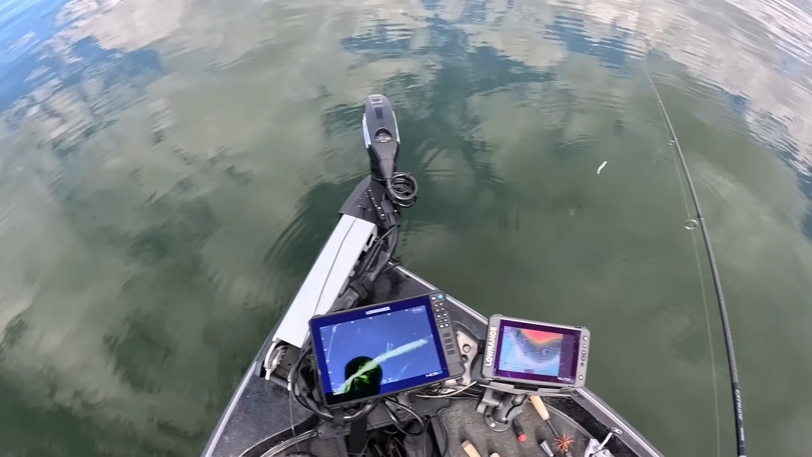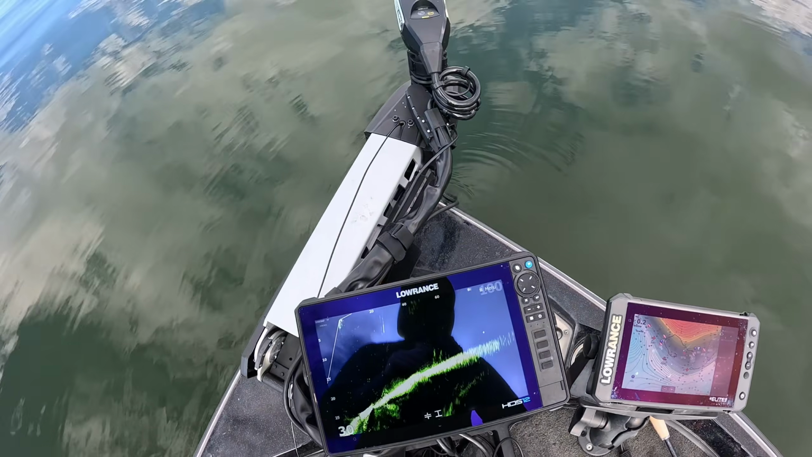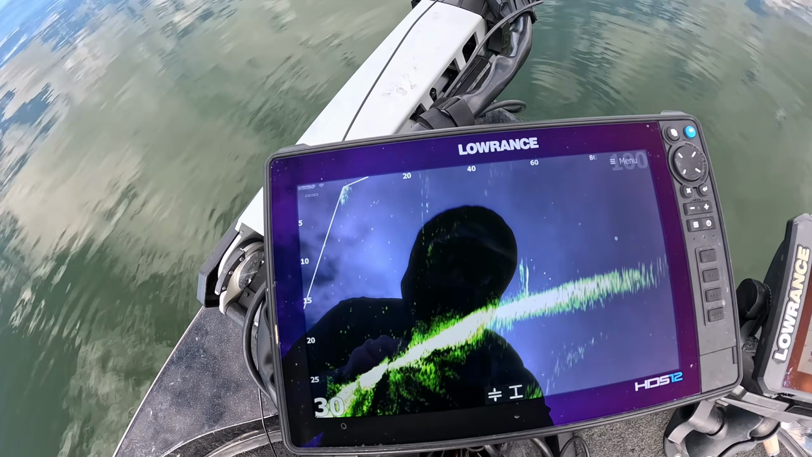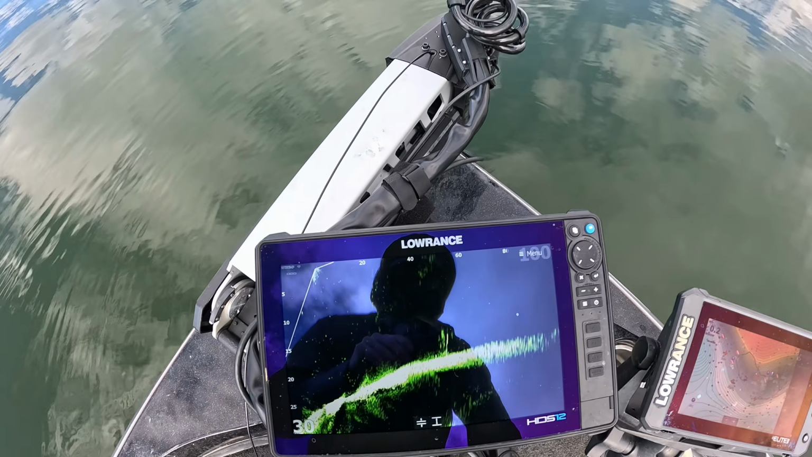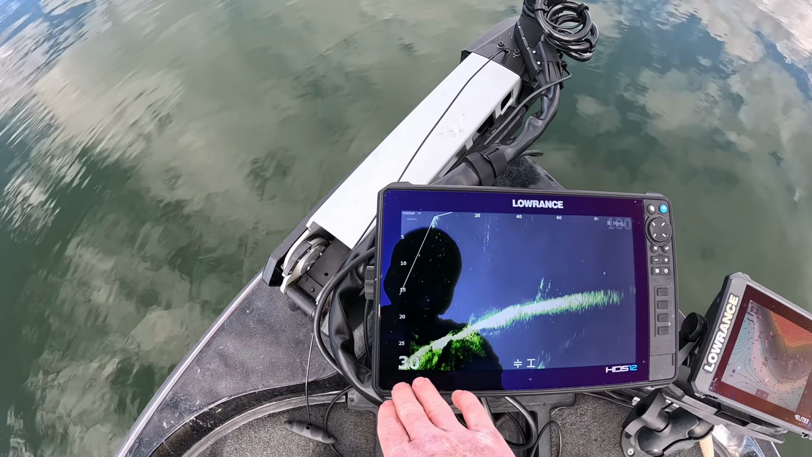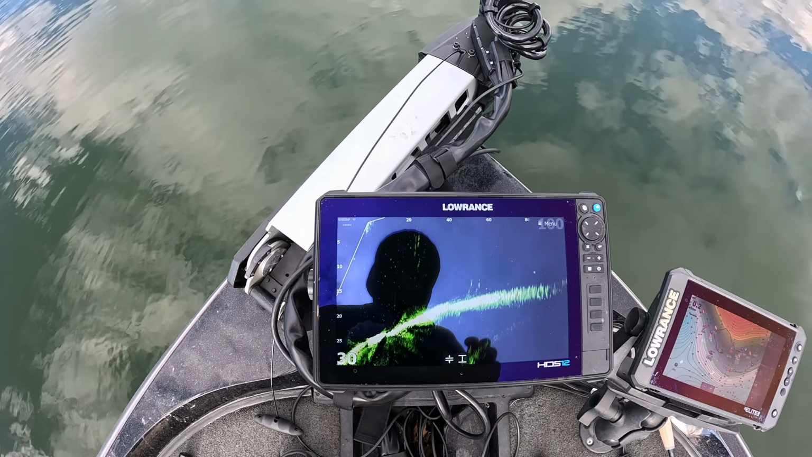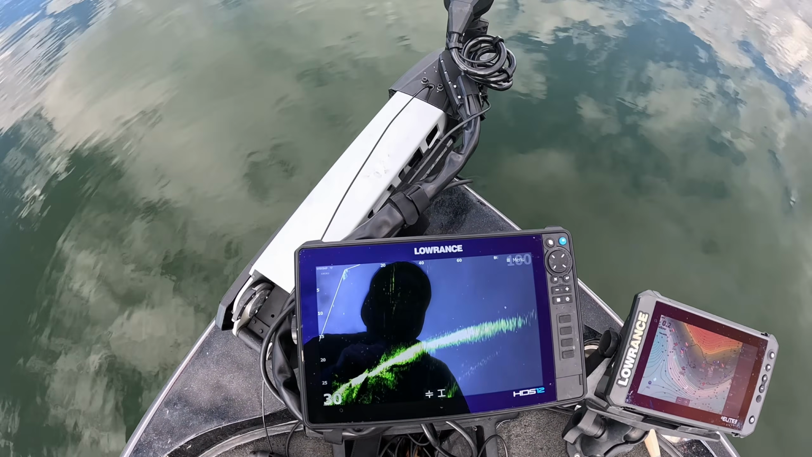But when they start to move up, they find a piece of cover that they can relate to a lot of the time, and you can start finding bass on things like brush, offshore brush. This is 15 to 20 foot deep, so it's basically the next place up from the drop off or their deep wintering holes. And a lot of the time they're lethargic.